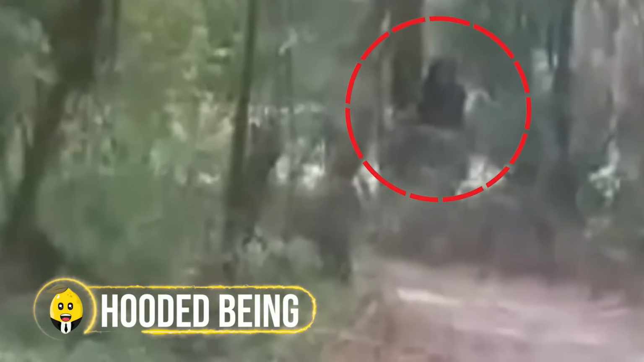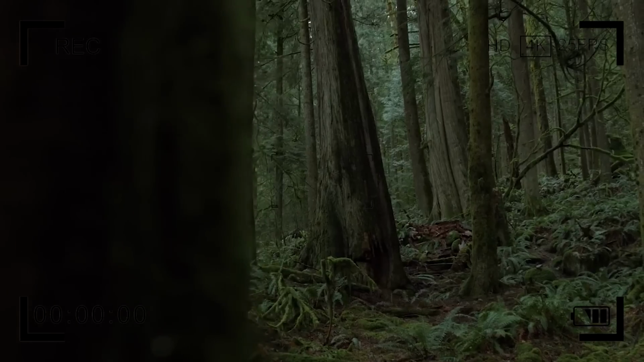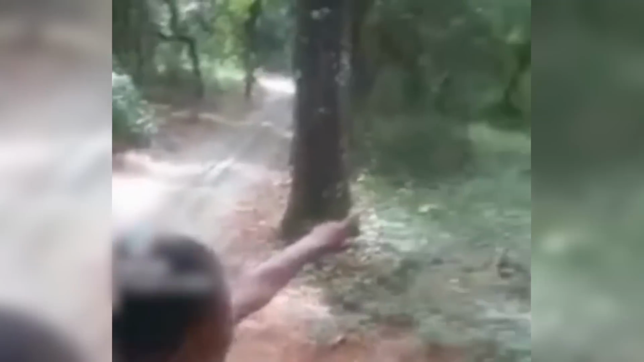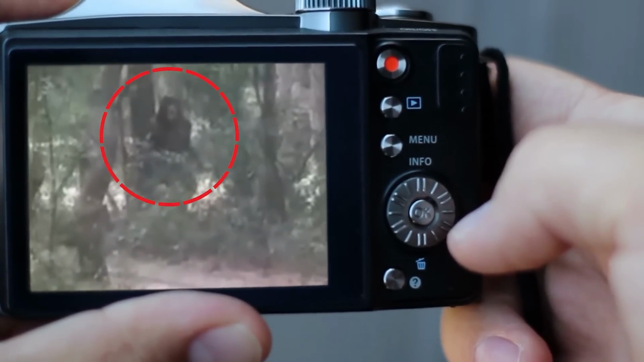Hooded being. Imagine getting to the wilderness to enjoy nature until something very abnormal, such as this, turned things around. A family that was wandering around the woods sensed the presence of some sort of supernatural being that was surveying their every moment. Initially, they thought that they were just being paranoid, until one of their recording cameras picked up the entity that was staring at them while hiding between the trees, constantly trying to hide its signature.